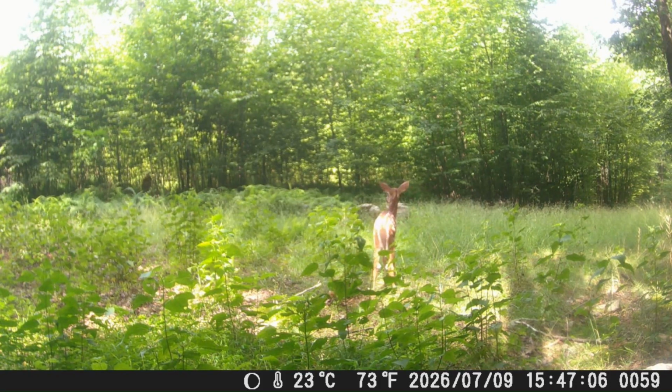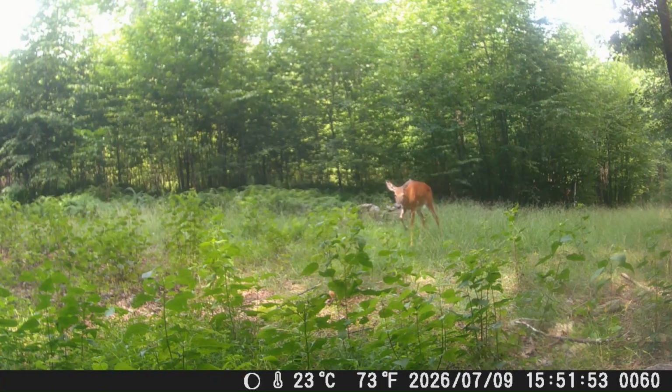And the fawn back in here again. One of them. No doe coming up through.